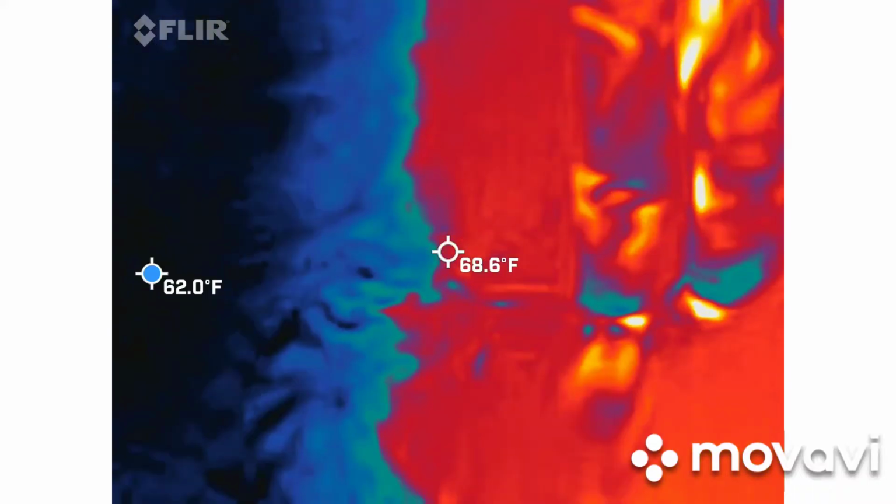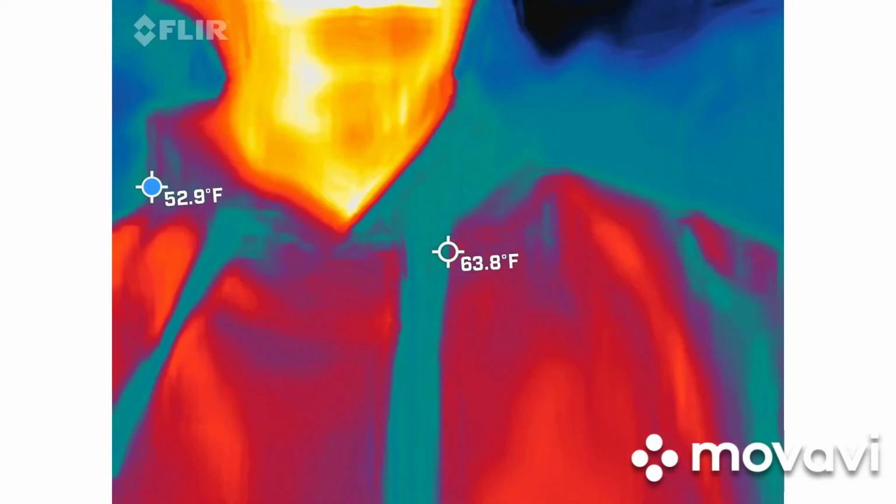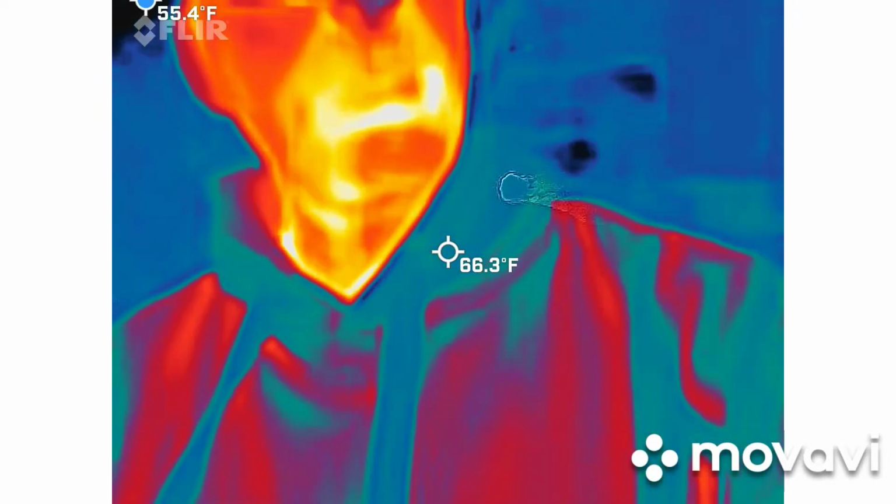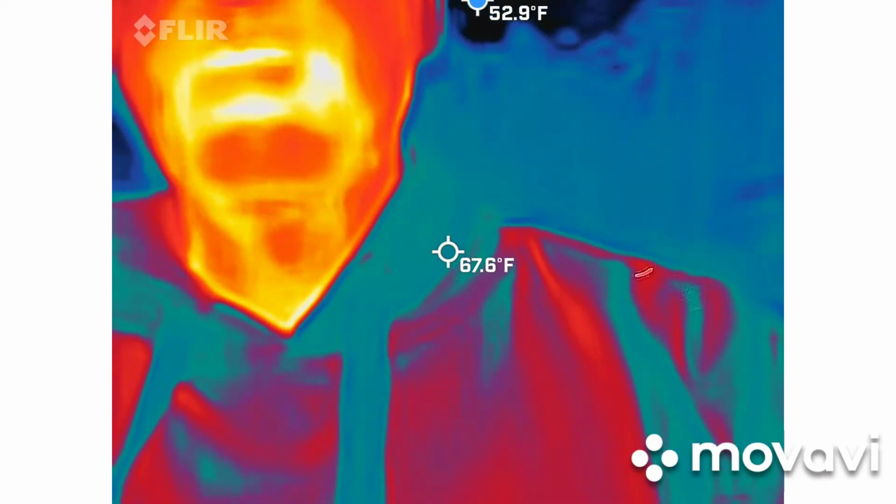Cold spots, right? Exactly. So we are literally looking for cold spots with this guy. You should be able to see me in there, right? Yeah. So orange, red, and yellow. That means my skin temperature is the warmest thing out here.